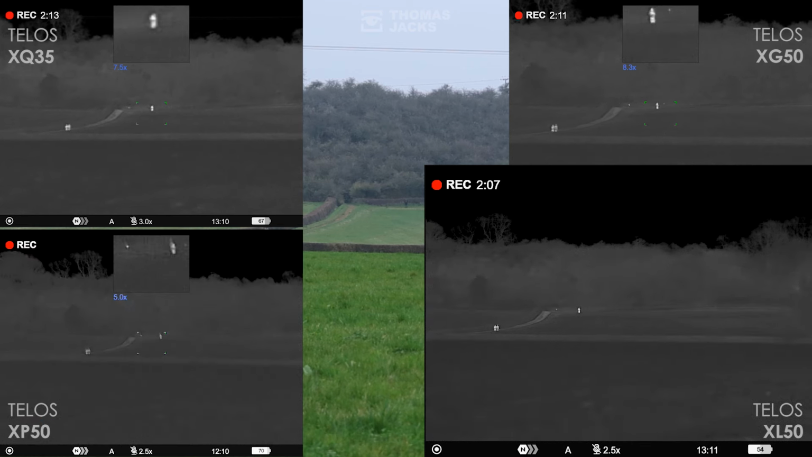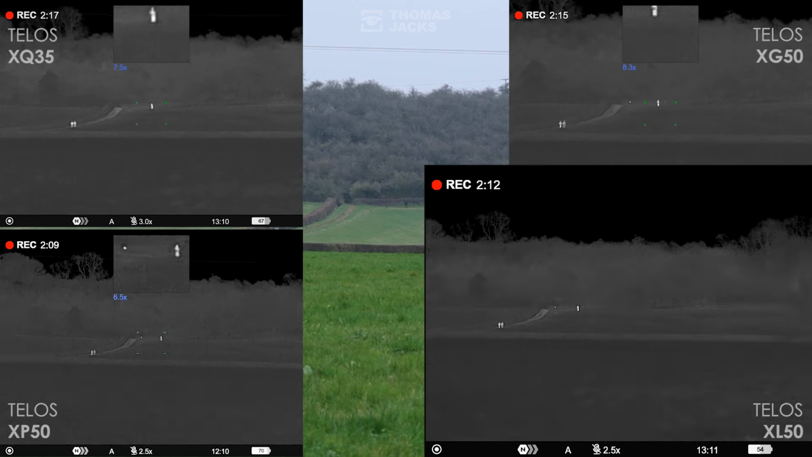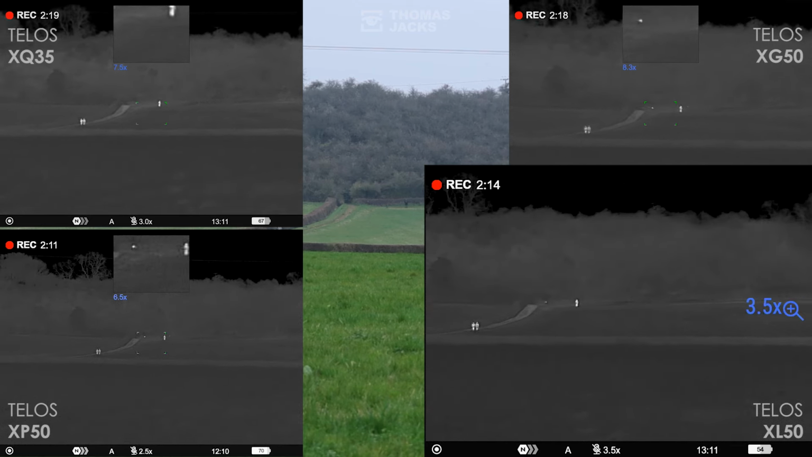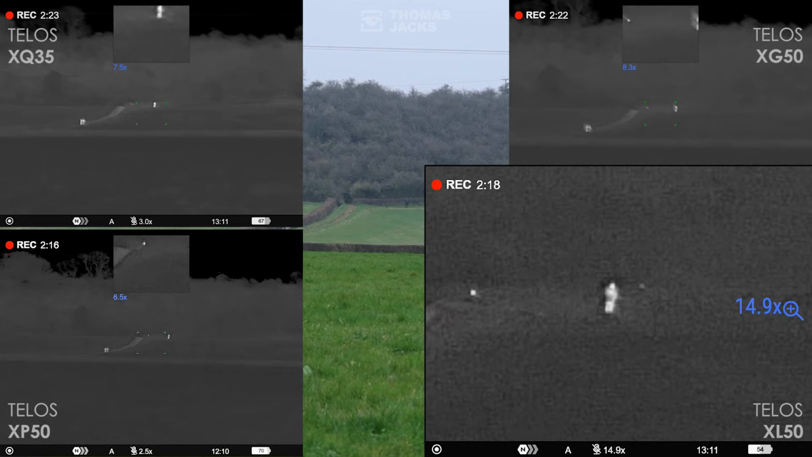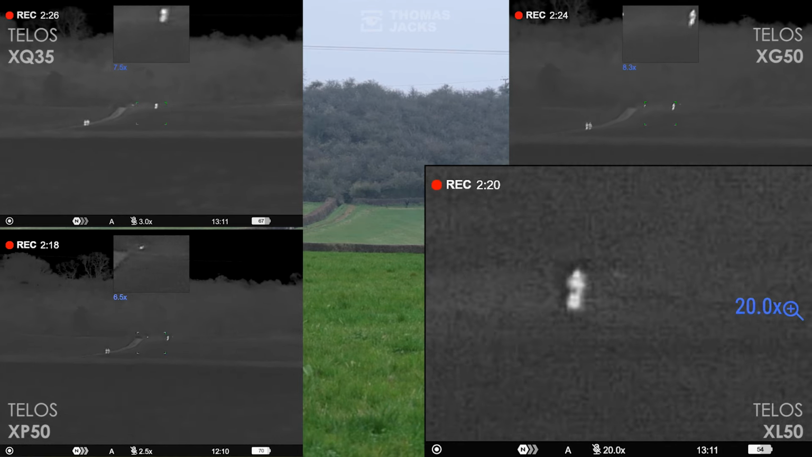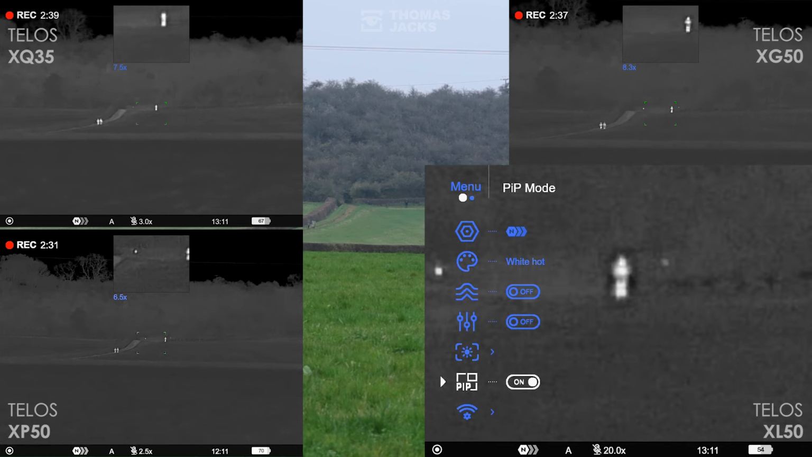It's clearly got the widest field of view, even wider than the XP, and the richest detail to show more information in the foreground and background. And thanks to its HD sensor, the XL50 can zoom incrementally to 20 times magnification, full screen, and of course picture-in-picture too. It's got no problem in spotting everything.